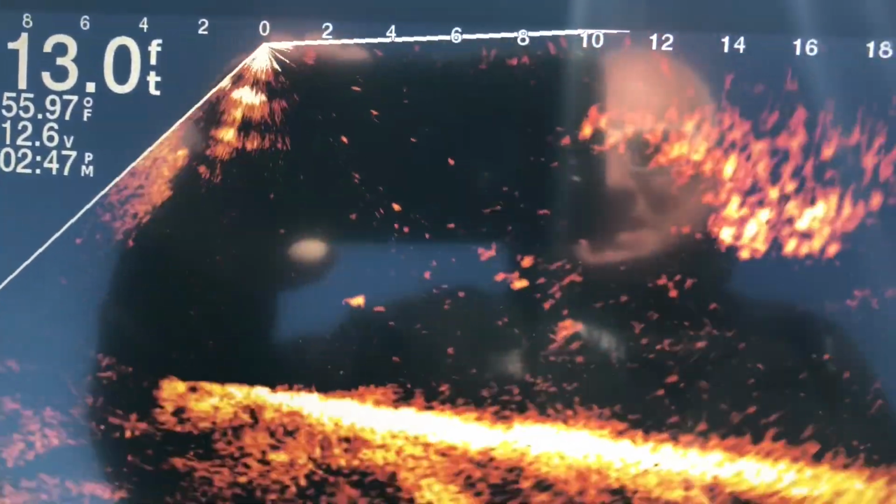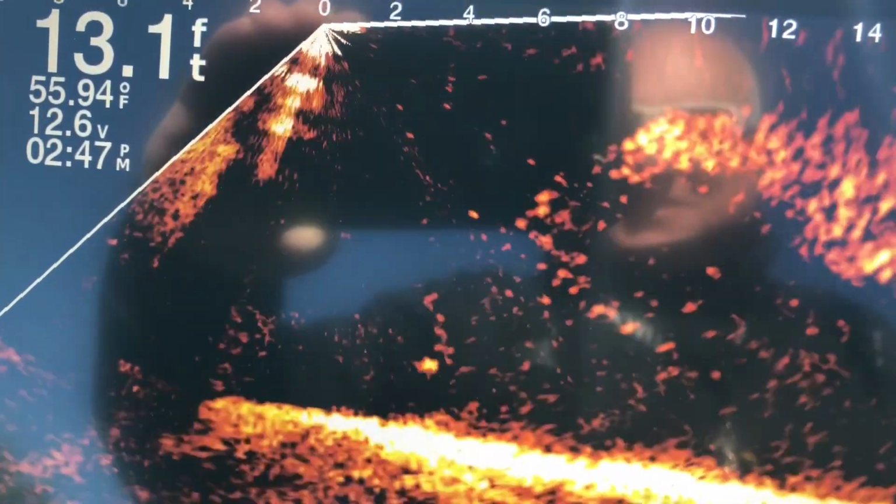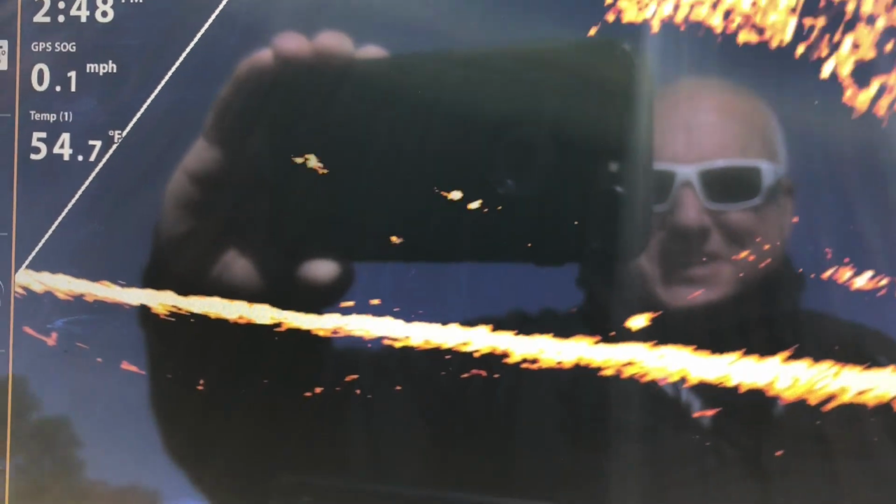Now we'll go down here to the live scope. Nothing around there. I don't have the jig. It's hard to cast a jig and try to get it on screen. Well, you can see your jig on both of them. Try to get it down there and see if I can get one of them to bite down there.